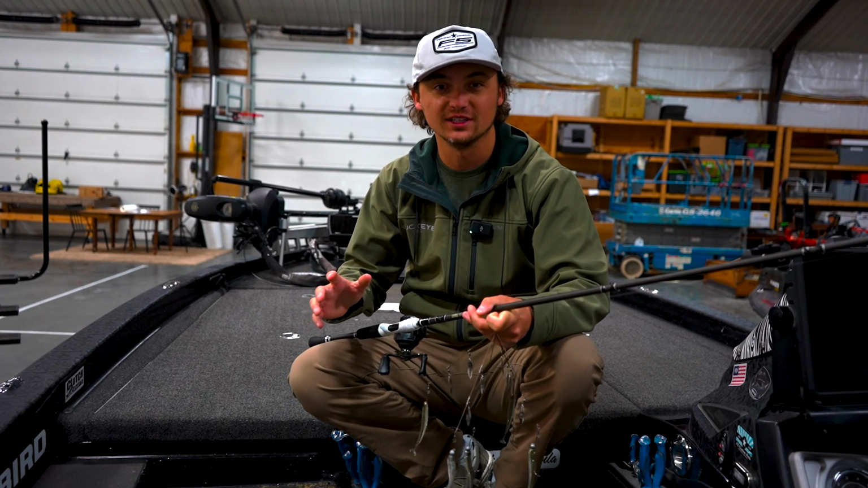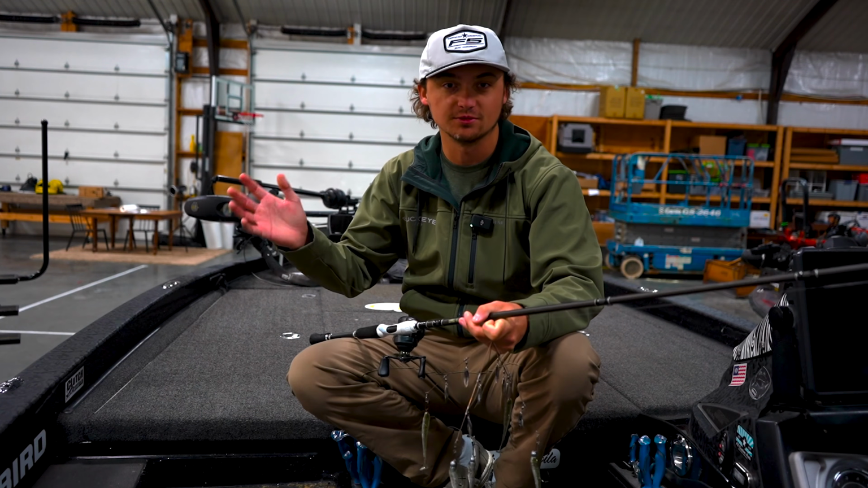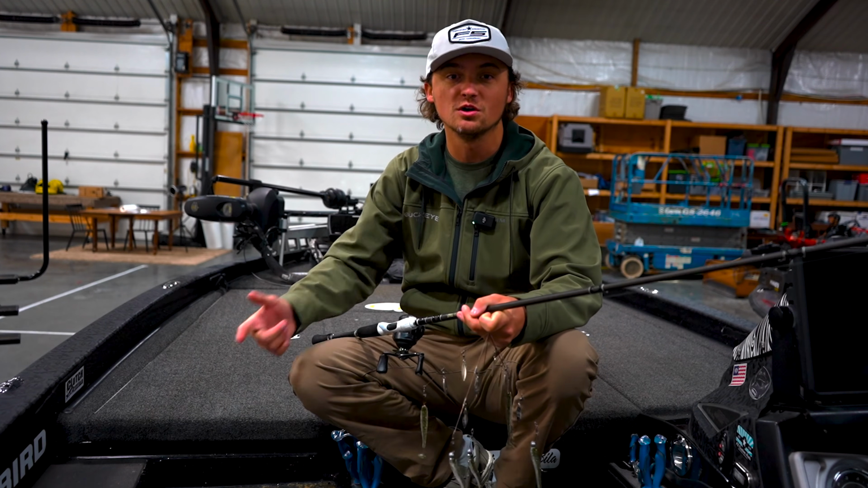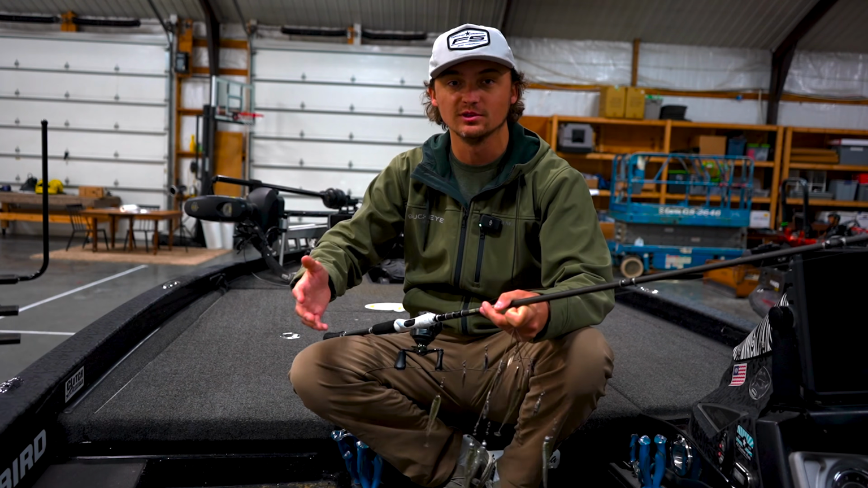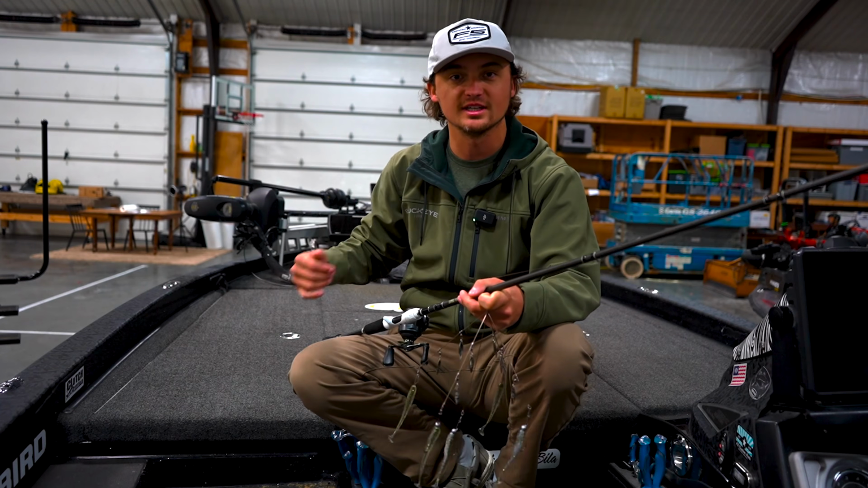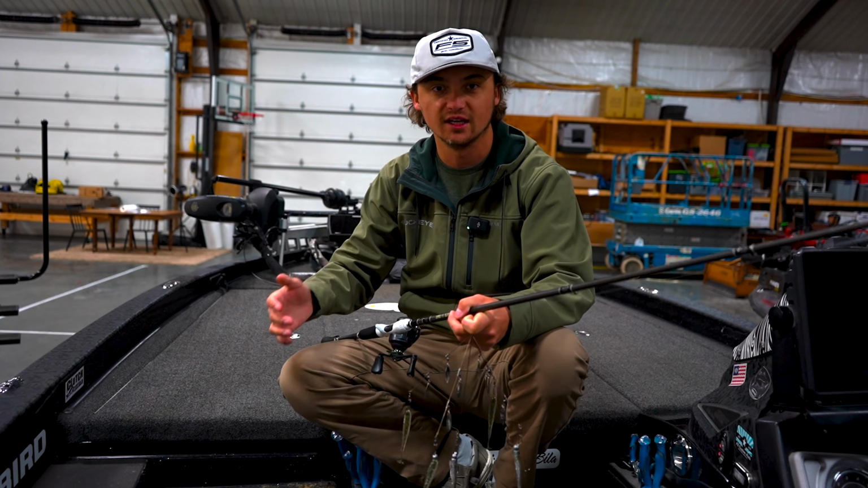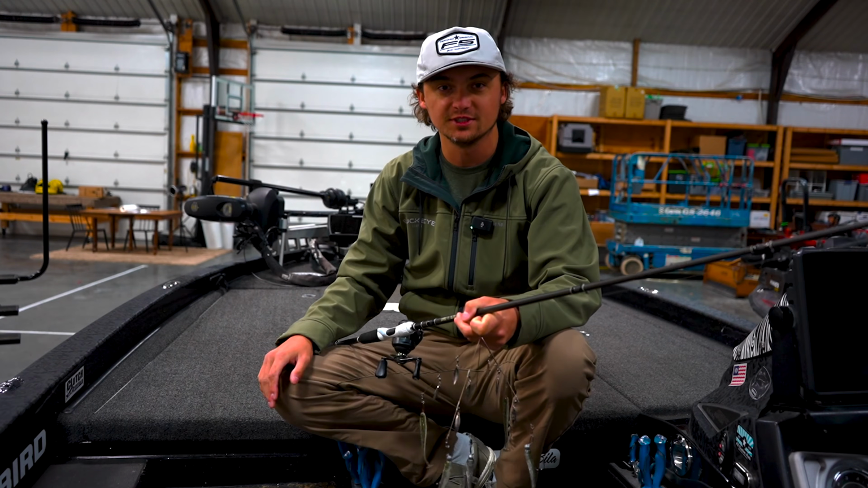The other way of fishing it is with a 7.6 plus rod. So that's where you're fishing the bank and you're making super long casts, or say you're fishing a long point and you're sitting on the outside and you have to cast all the way up. That's an instance where I'm gonna be using that heavier rod, but I'd say 80% of the time I'm using this 7.2.